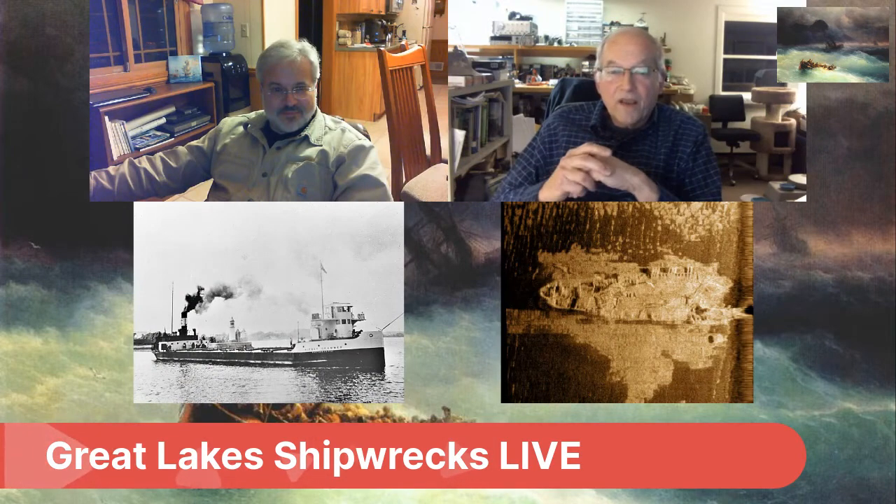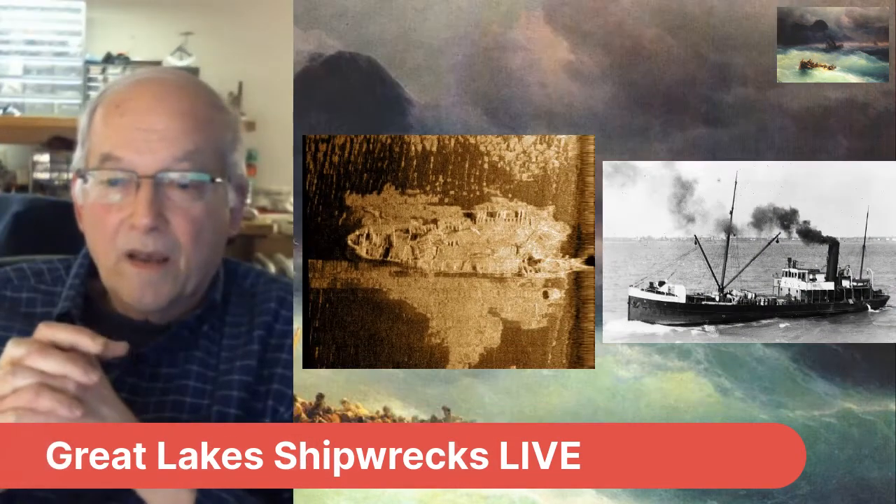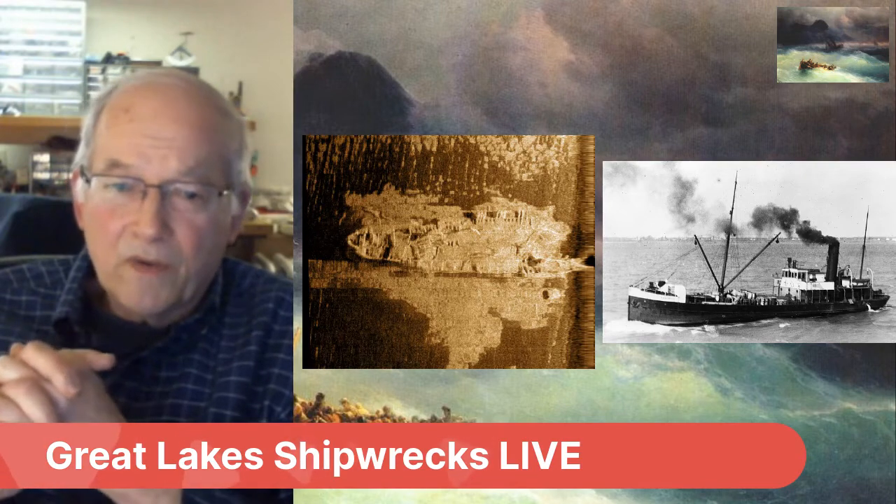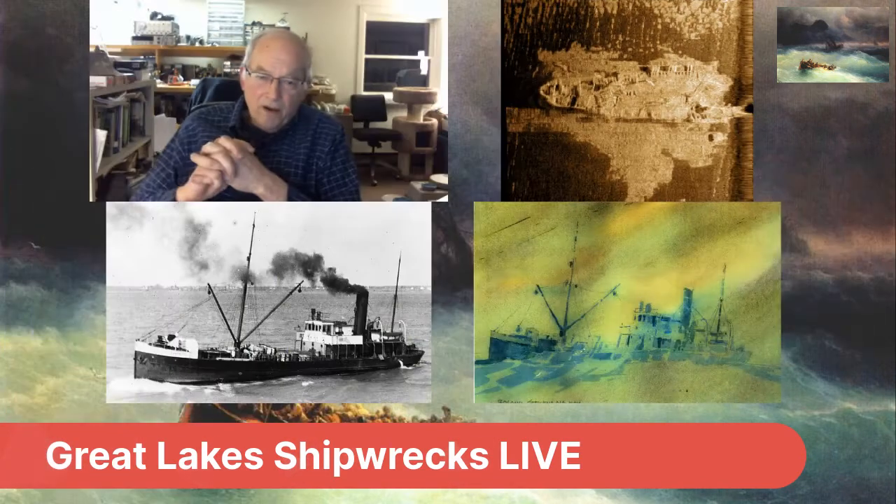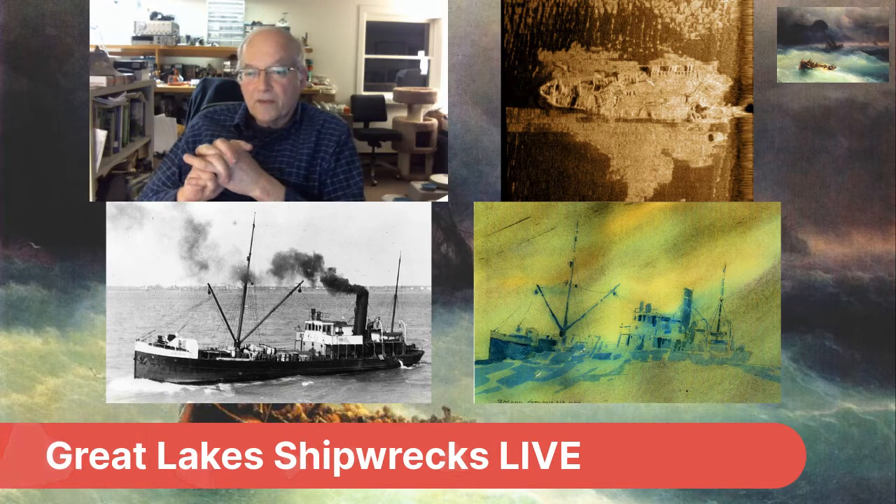In fact, the only two completely full steel steamers that are in Lake Ontario that we found are the Nisbet Grammar and the Roberval. As you're showing, here's the Roberval. And now that's kind of an interesting story. That was as we went back to Lake Ontario from our searches in the west. This was one of the first ships that we went after.